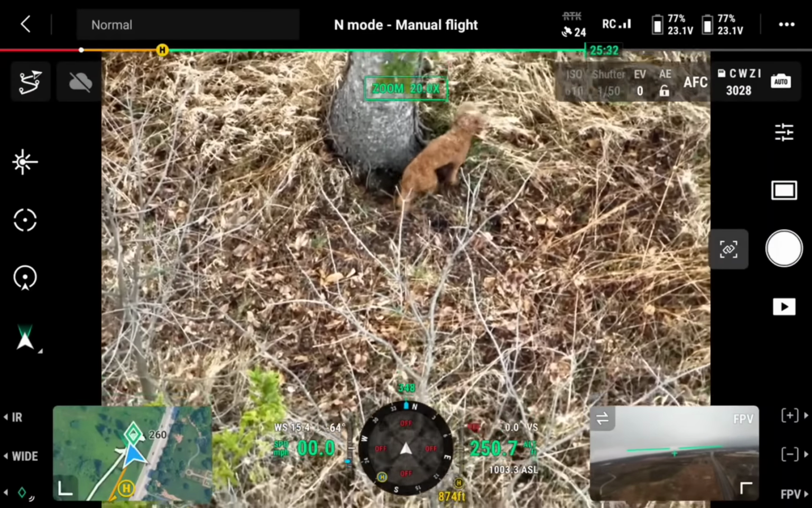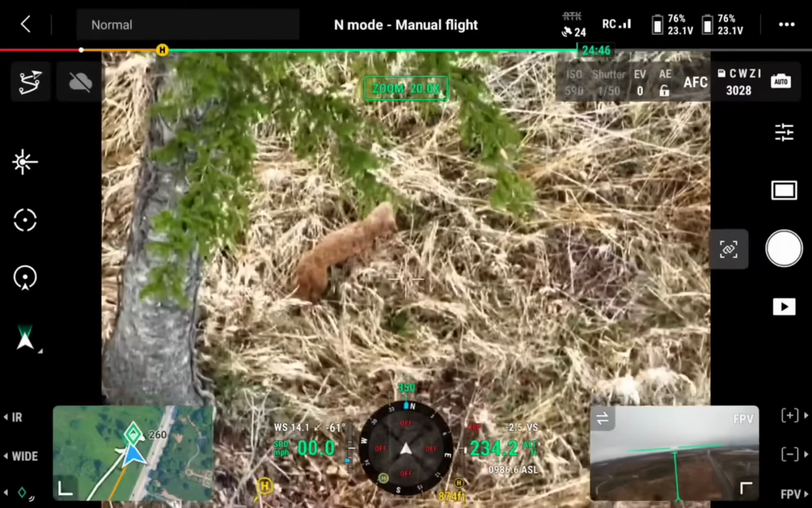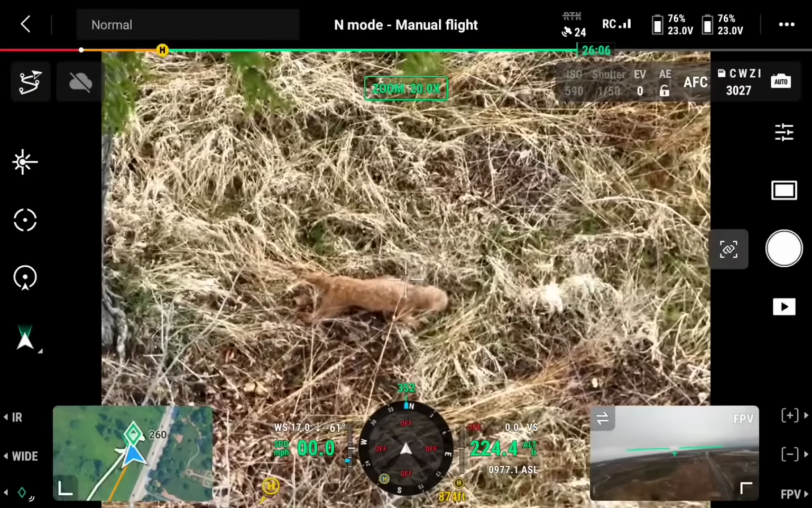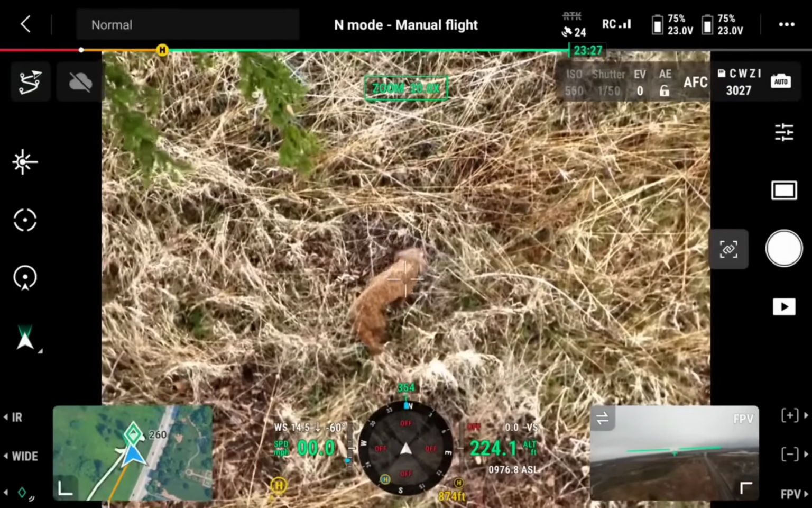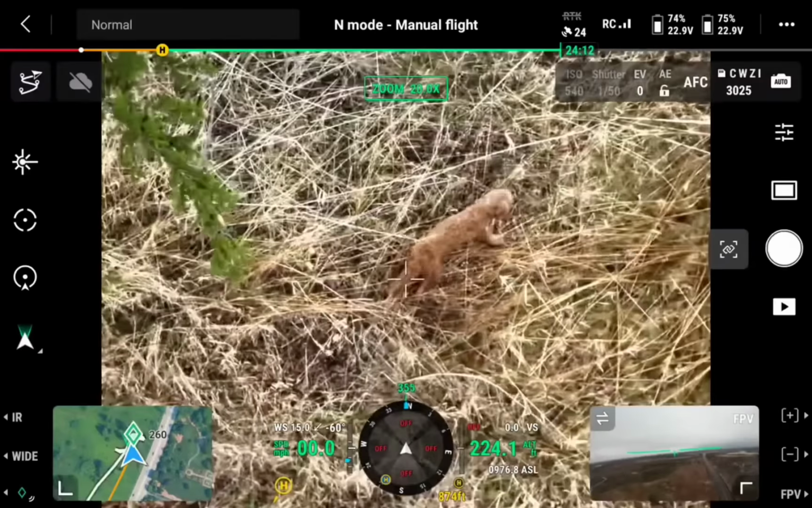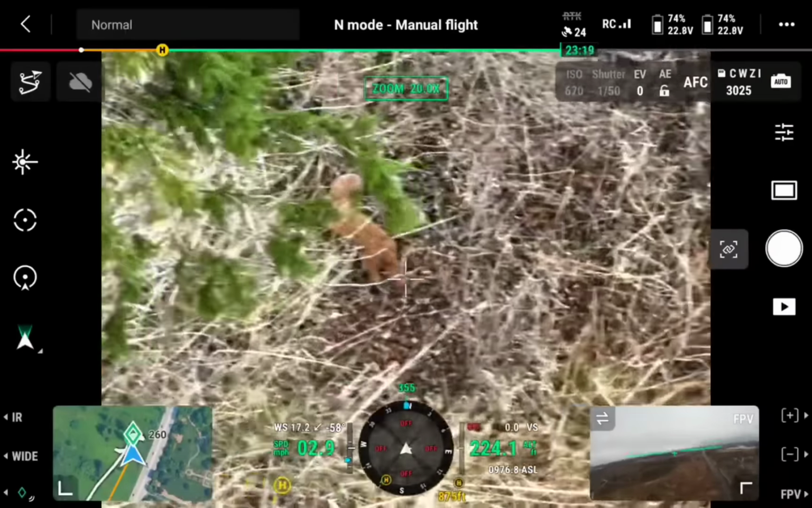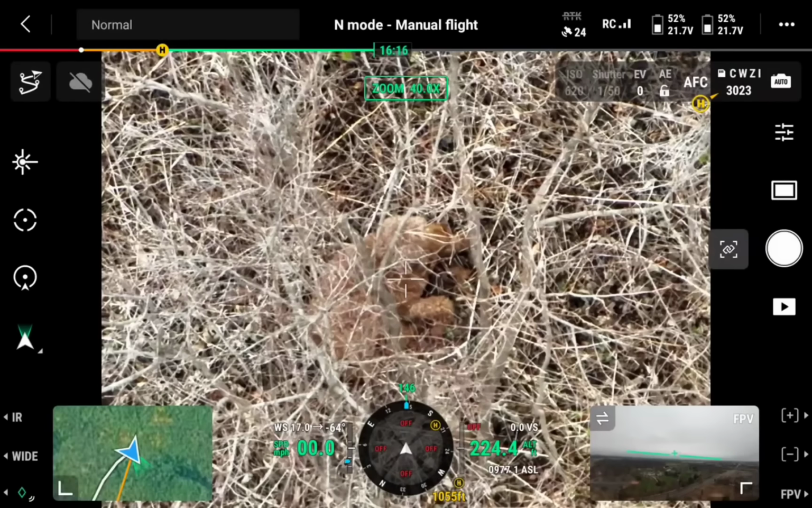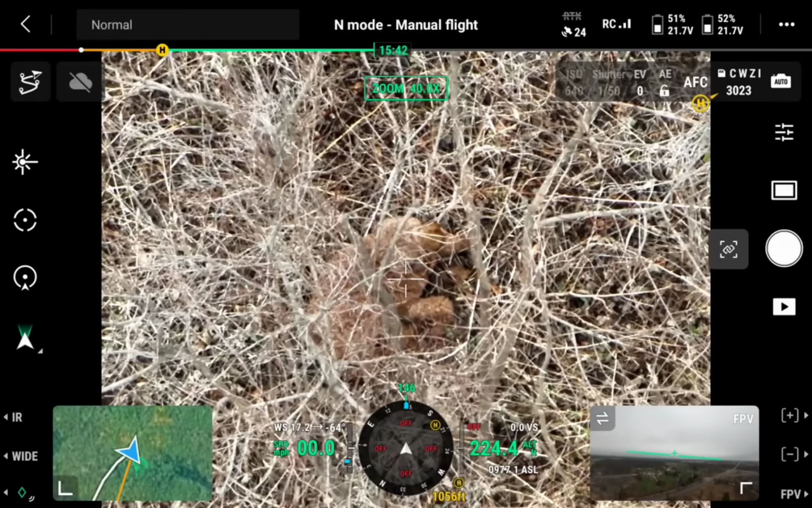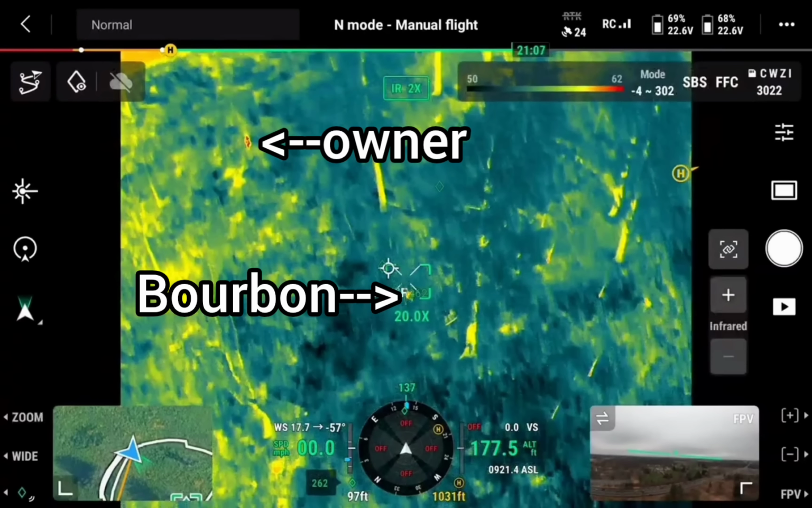So those were two awesome lost dog recovery experts, volunteers that were vital in this case. They do a ton of great work. At any rate, we were able to find the dog thanks to that sighting. We had a lot of sightings, which really helped. And eventually we stopped chasing the dog, and the dog was located. We located the dog, and Bourbon kind of laid down.